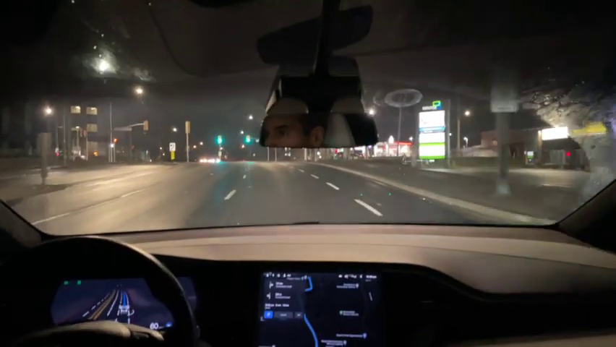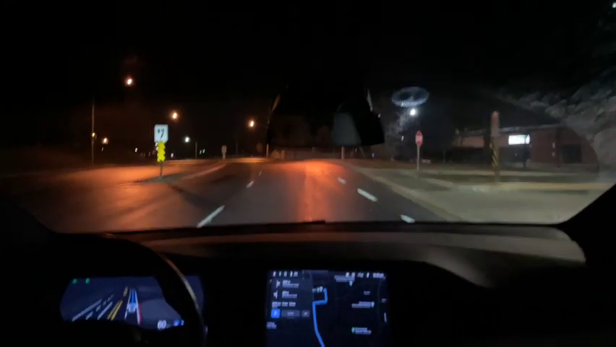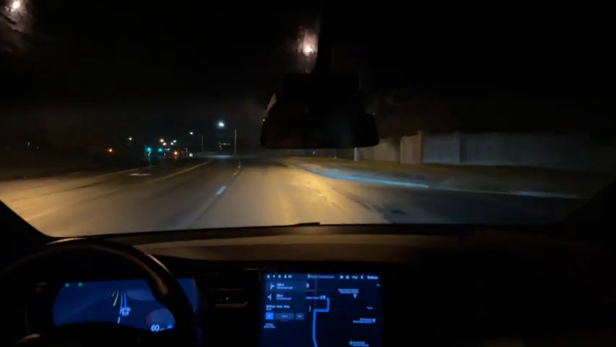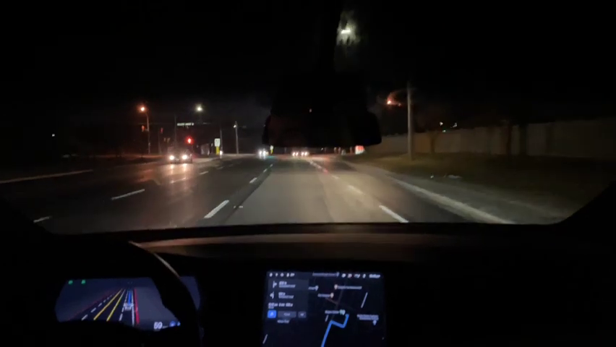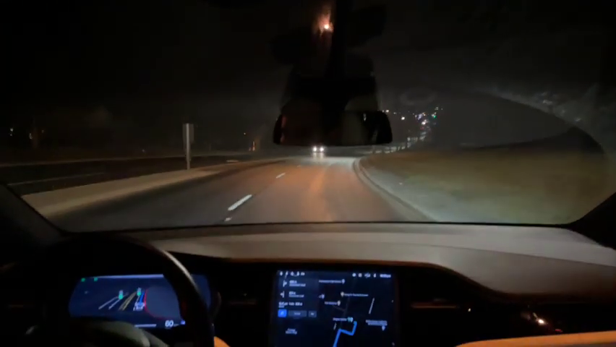Okay, so far we've had no interventions, knock on wood. Handling the intersections just fine, which it normally does. At least, it has today. There was that one funny intersection yesterday. It was a rather difficult situation, and I think if it had taken that turn more slowly, it wouldn't have been a problem. Going through this light. Oh, it didn't turn orange. It looked like it was about to turn orange.